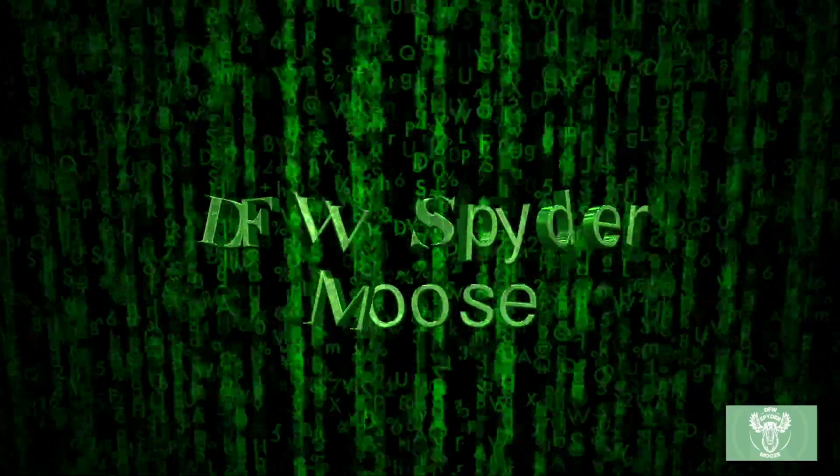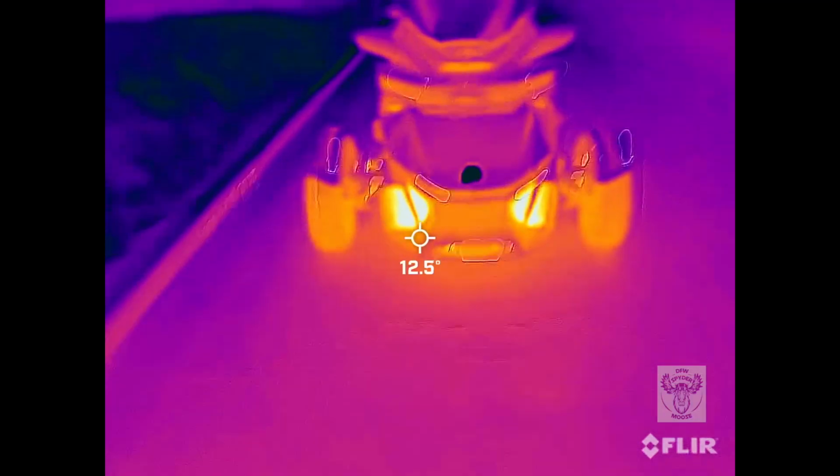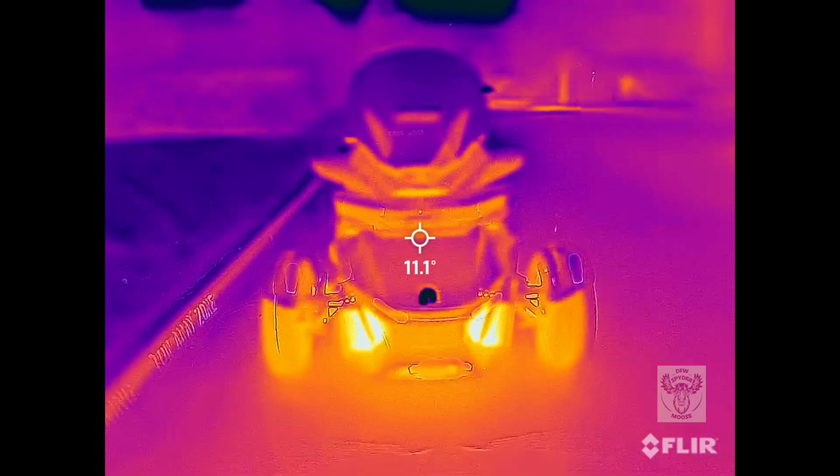Well, this is going to be interesting. It's going to be a little different. This is going to be an infrared walk around of my Sea to Sky. I pulled out my FLIR camera, and here you see the temperature numbers, by the way, are there in the center. Those are in centigrade. FLIR just had it set that way.